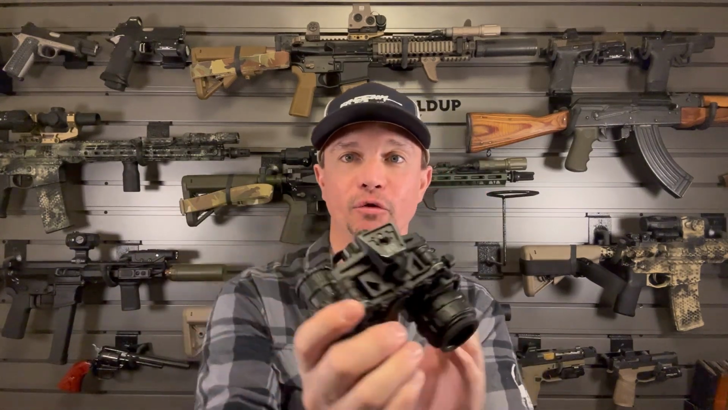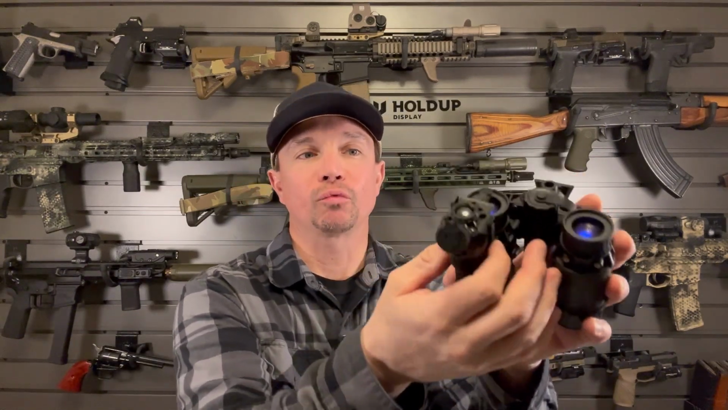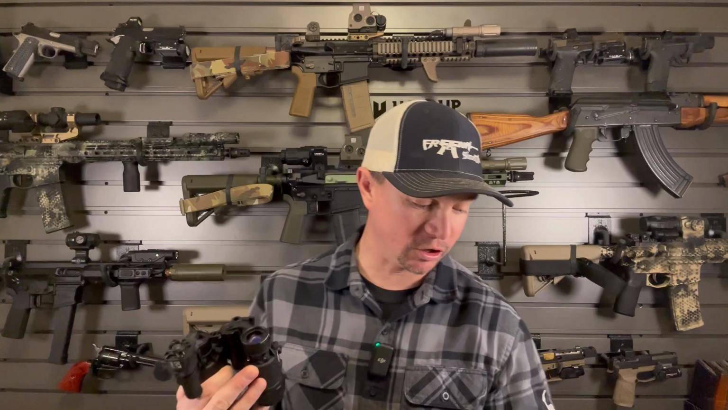So I've got the RIX RNV-31 here, dual tube, white phos, articulating, and it actually has a mount for this. So it mounts right up via a plate system here, but any other night vision goggle that has like PVS-14 style optics, it's got this system. So this is the same kind of plate that's on here. And then this, of course, goes around your objective lens. It clamps down. It works perfectly.